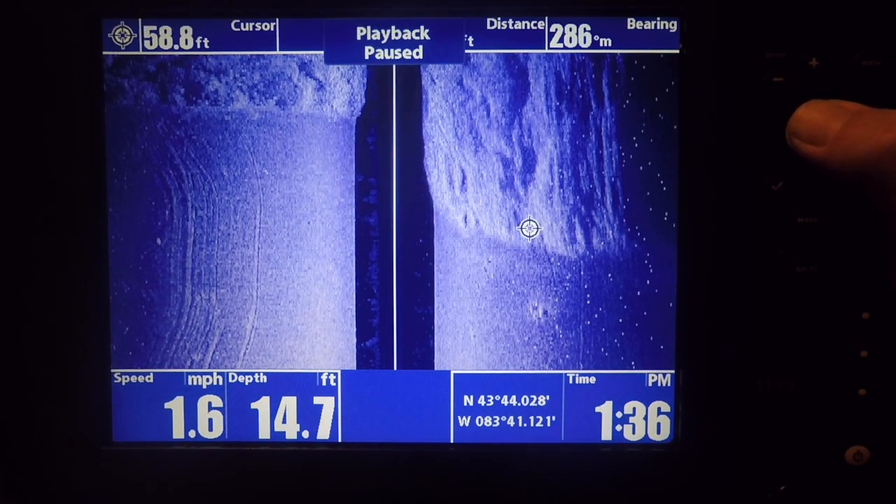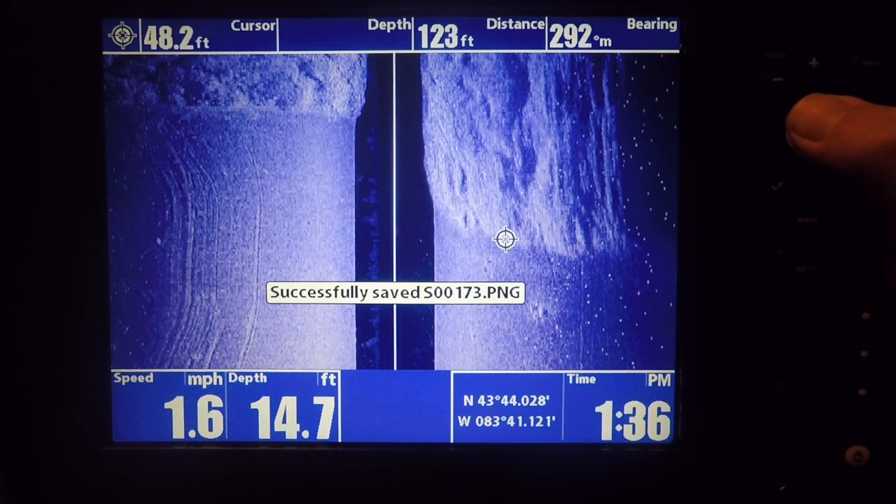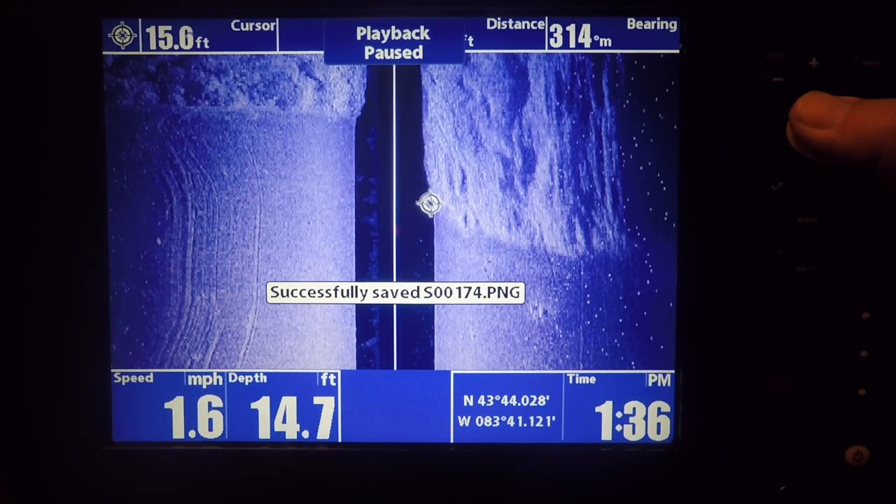When you place a side imaging waypoint like this, it'll show up on your map or your chart exactly where it is on the chart. That's the beauty of doing it with side imaging, because if you're just doing it with your boat position, you're just marking where the boat is at the time.